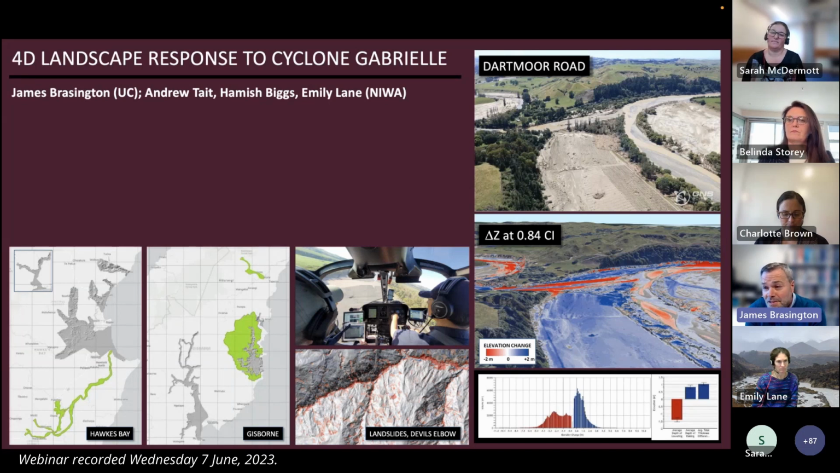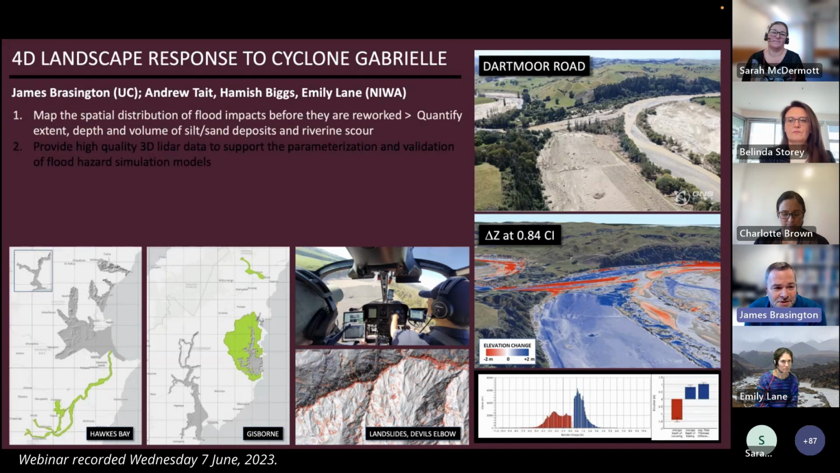So we had three principal objectives. The first really was to map the spatial distribution of flood impacts before they were reworked. So we were trying to go in here quickly and capture exactly how the flood had affected the landscape, and particularly to quantify the extent, depth and volume of the extensive sand and silt deposits and also riverine scour that had occurred across the region.